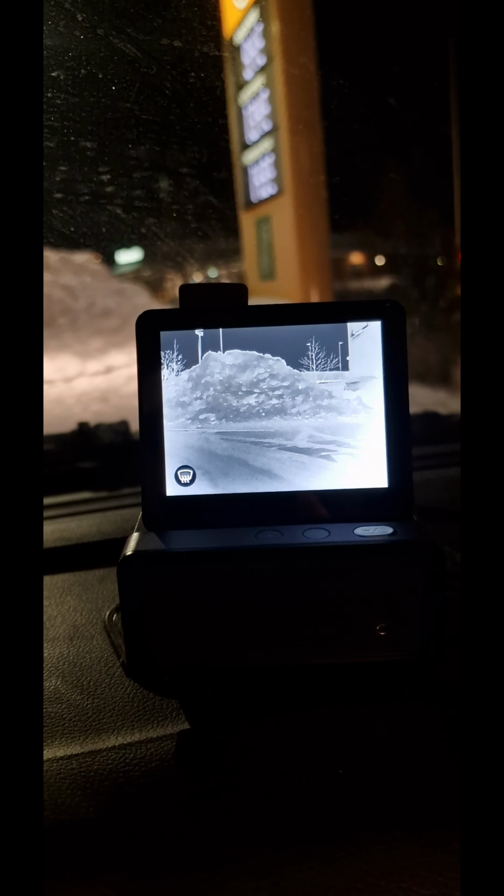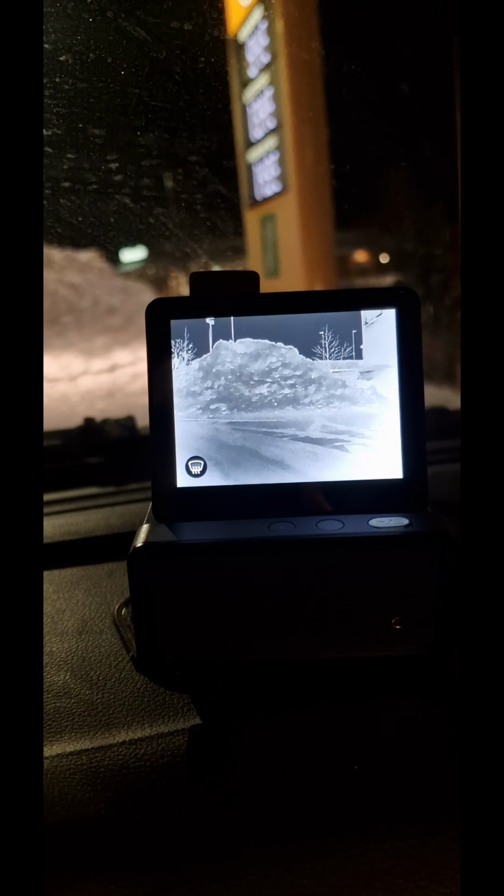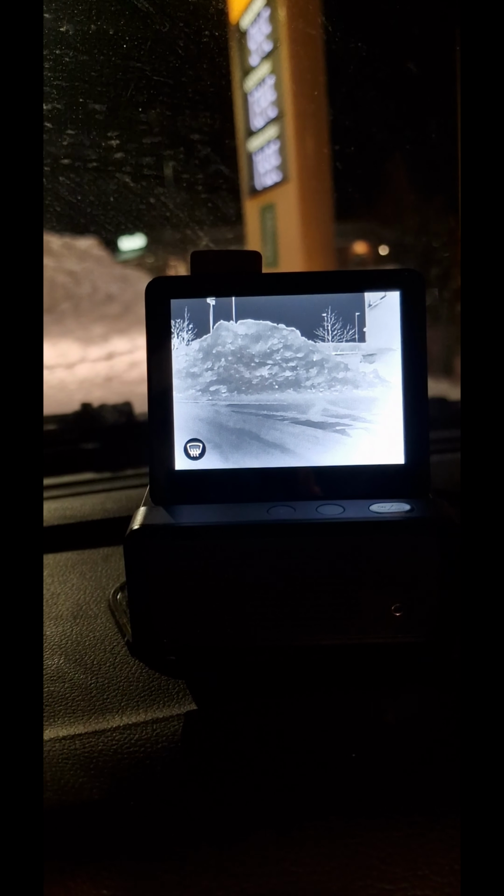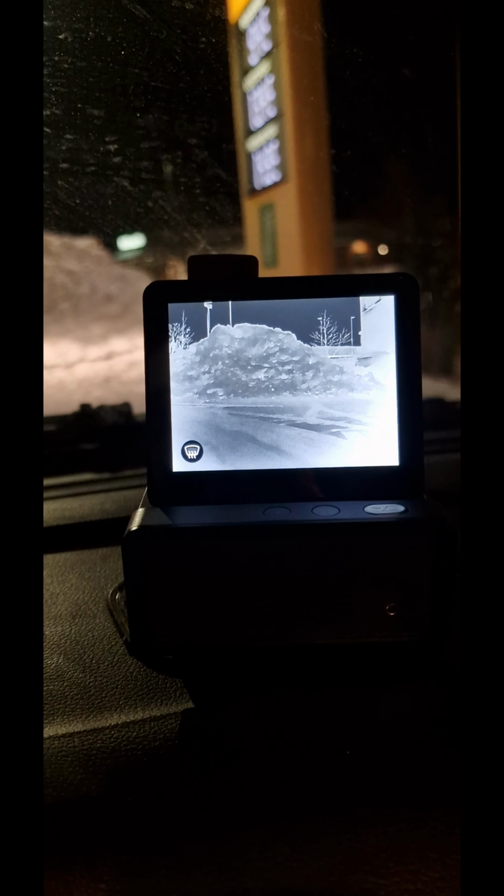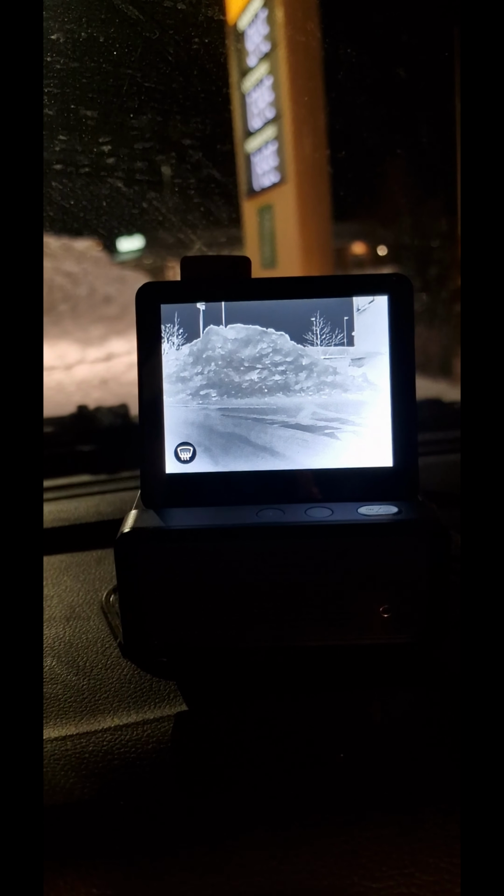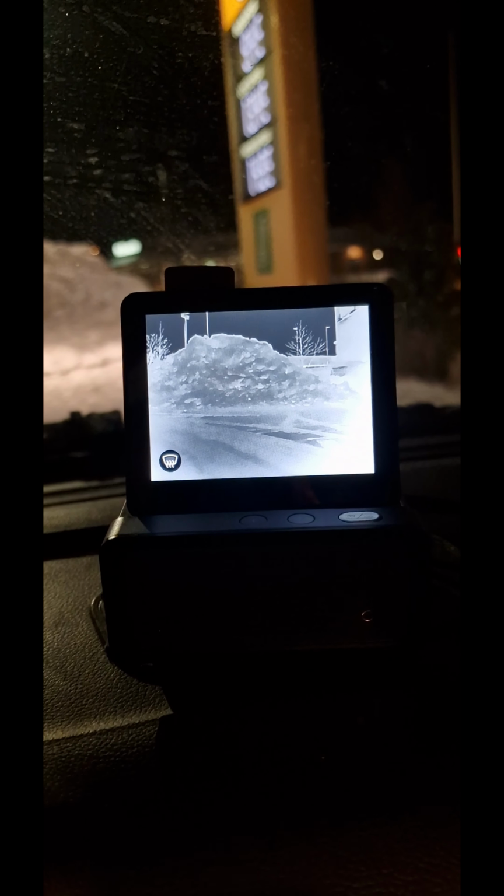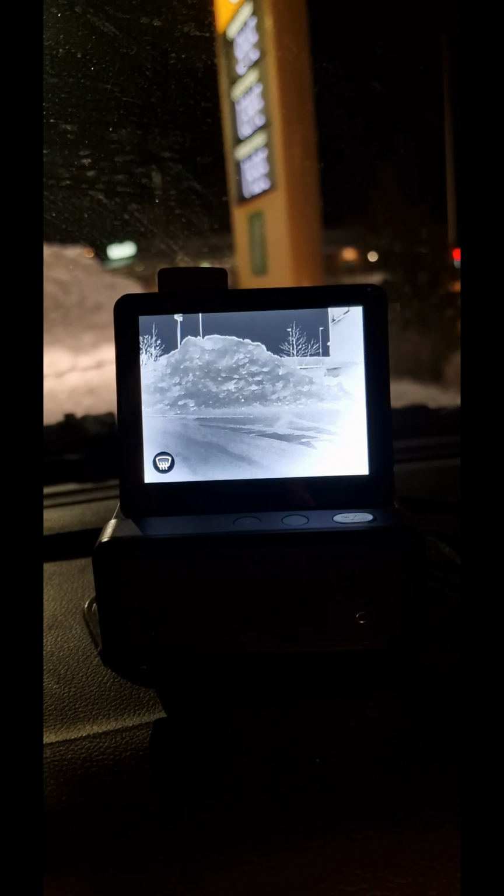The AI technology is nice. It alerts, but it doesn't alert from very far away. It's useful when you are driving in the city at around 40 kilometers per hour, but at faster speeds it doesn't alert in time if you really want to react to something.